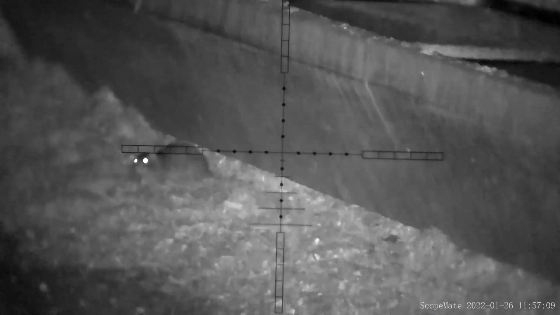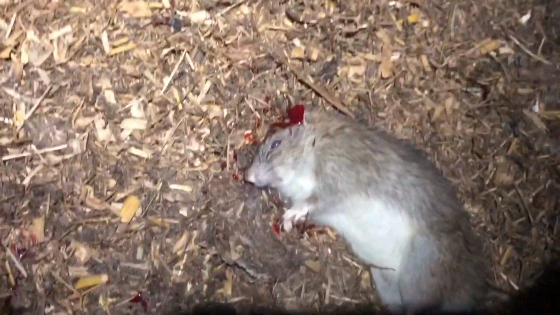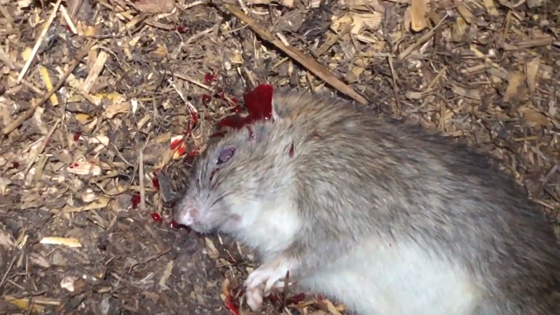Relase it, and I've got a really nice steady rest, and that was taken at 120 frames per second, so really nice slow motion there, perfect headshot. Really nice shot there. This one standing unsupported.